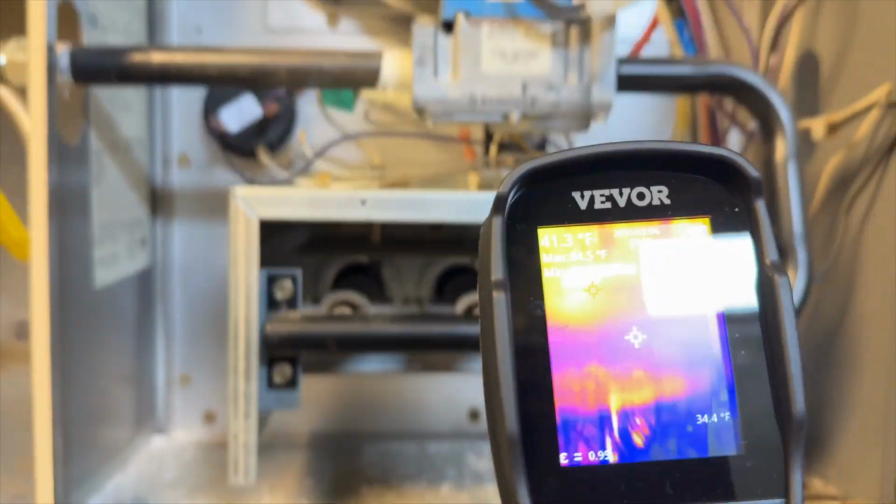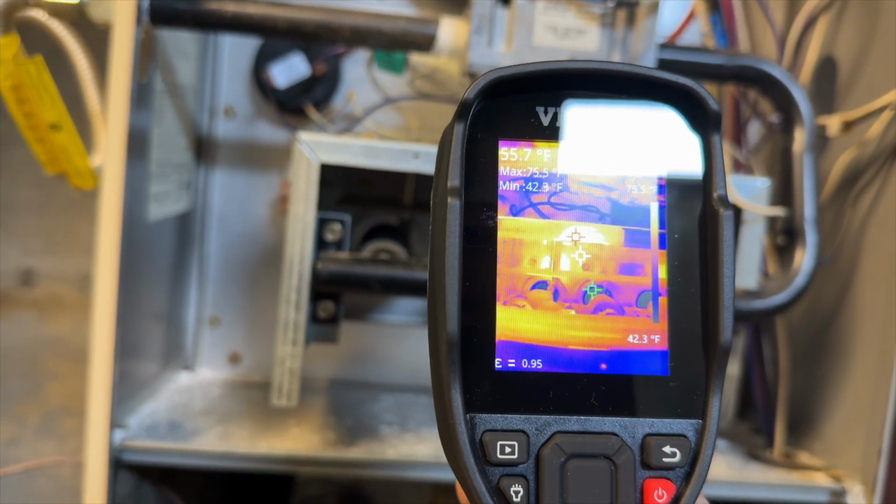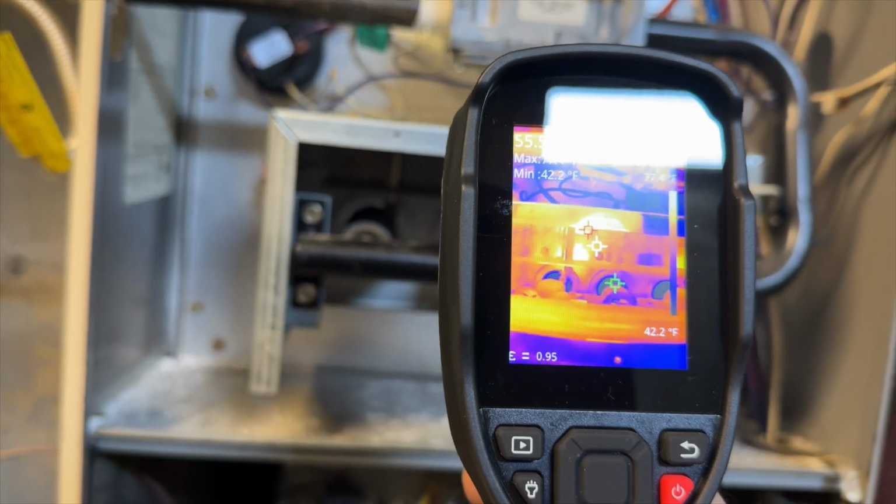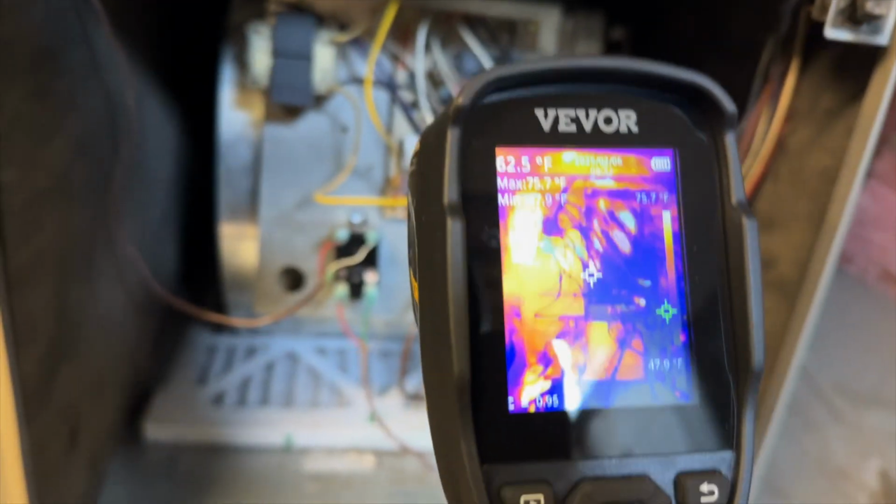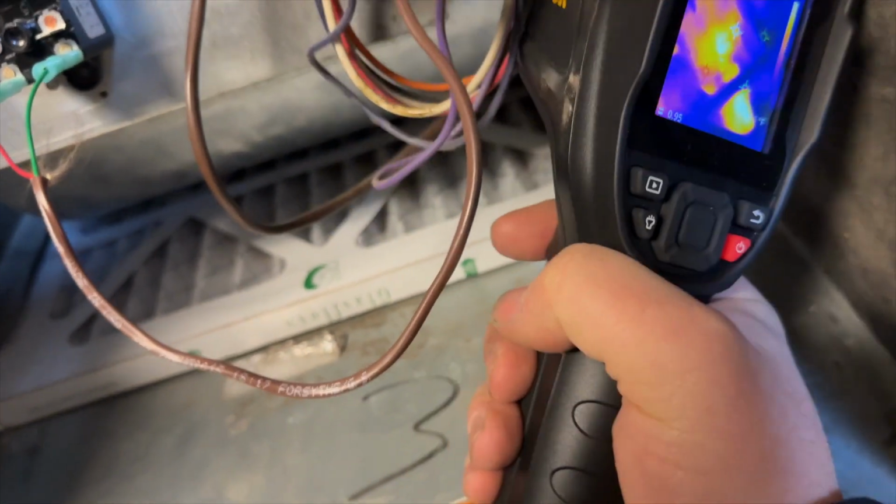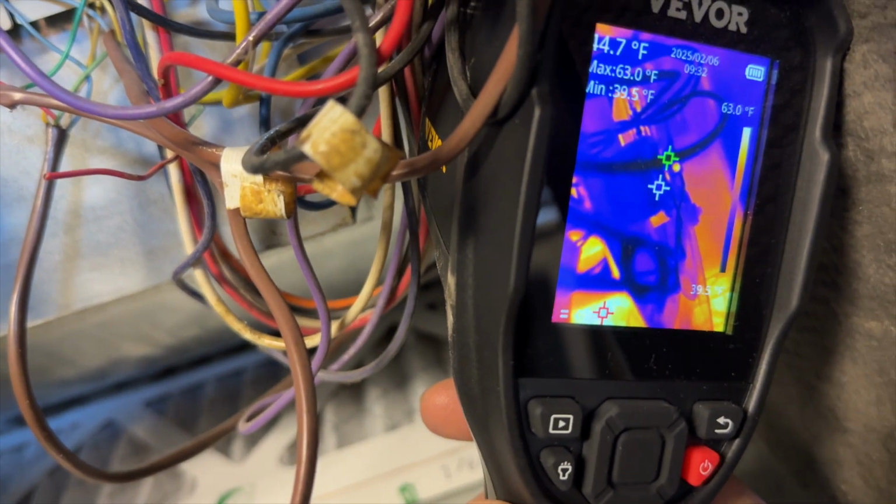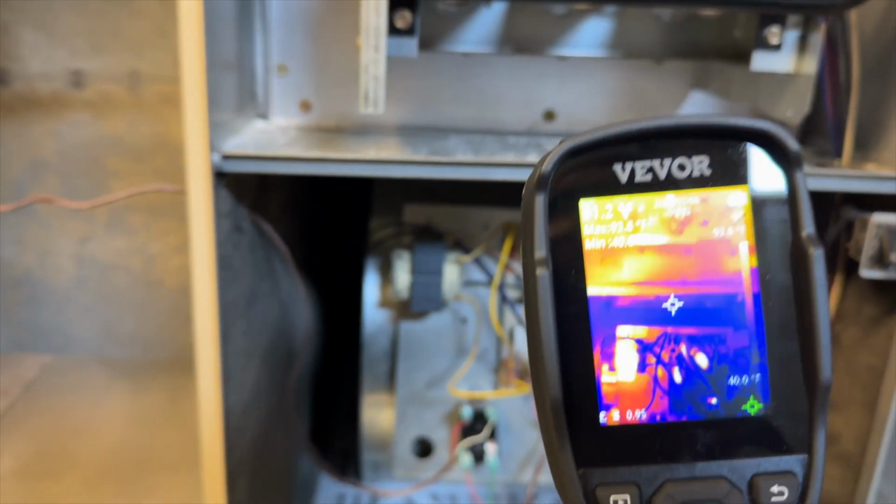All right, so we can see that this guy has not been running for a while. Current temperature is 55. Our maximum temperature is 77. Our minimum is 47. Now obviously our motor's been running. You can see the heat that that's putting off. Not very much. So that's good. So our motor temperature is good.